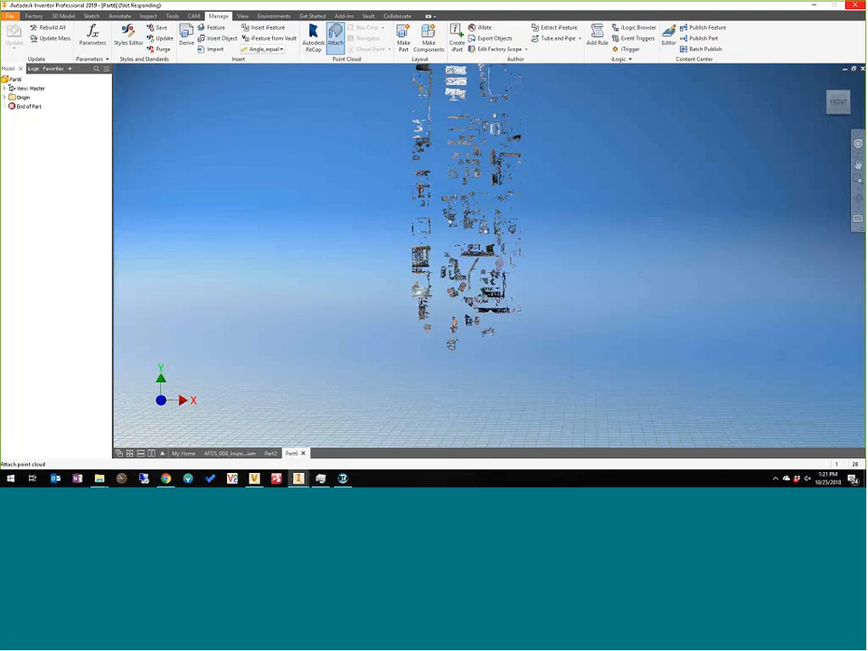I don't have a beast of a machine. My laptop's several years old. And I actually have 2 copies of Inventor running right now. And one of them is trying to update a drawing view. So that's not helping my process here. But it doesn't take very long.